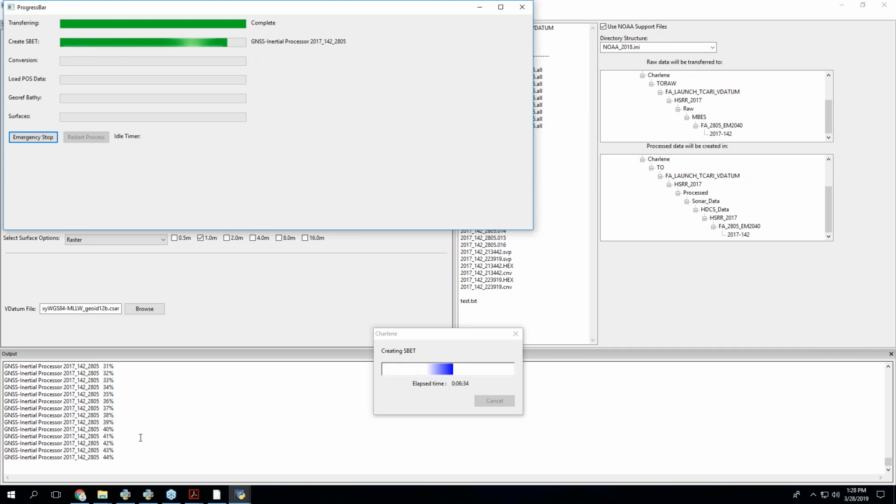Also with SBETs, I found that a lot of people are saying, hey, this thing just says complete after it finishes, even when it breaks. So now you get a little bit of a message here and the bar will turn red if you got a problem. And I'll talk more about what you do when it breaks after it finishes. It'll be a little bit more obvious.